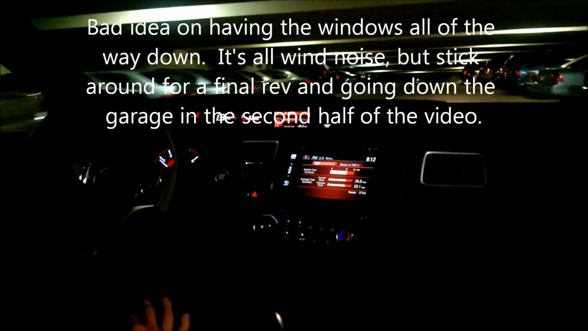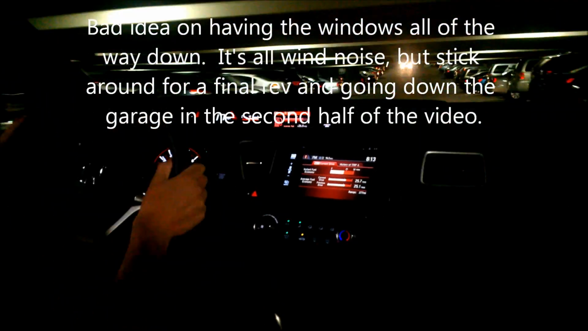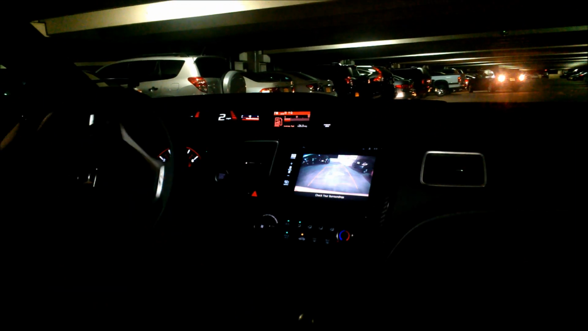Alright, so now we're heading into the parking garage, and this time I'll leave the windows all the way down. And luckily the parking spot that I like is still here. It's right in the corner. So that way only one car could park next to me and, you know, hopefully not bump into my car.